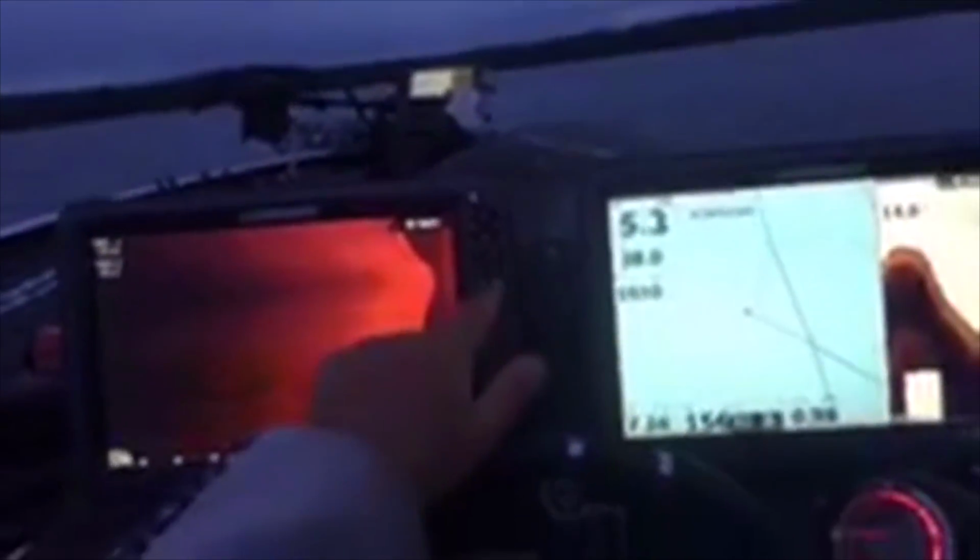So let's get back to electronics, guys, to see if you want to see anything else pretty cool on the electronics. This is just the way I set mine up.